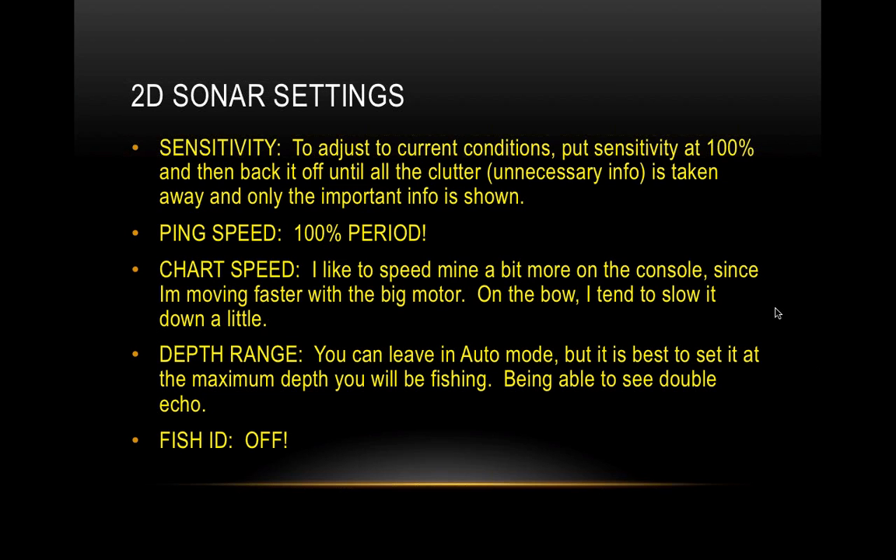So I set it for the depth that I'm actually fishing, case by case basis. The Depthfinder is going to do the best that it possibly can, just like it's going to do with the fish ID that we've talked about. But it's really not going to know 100% of the time. You're the best judge as far as that goes. You know what's going on.